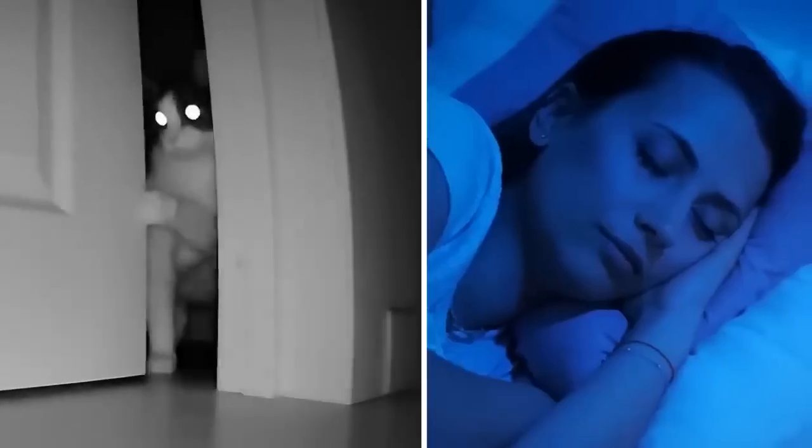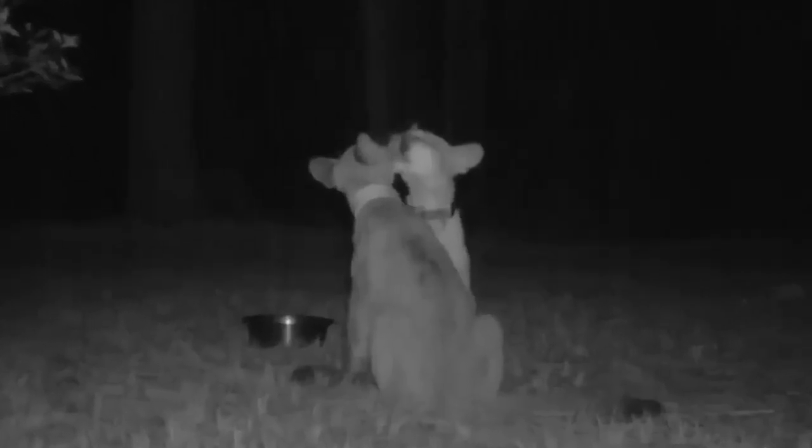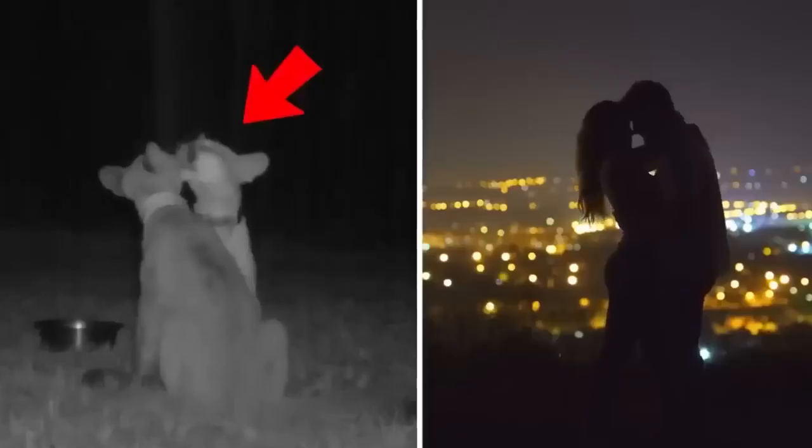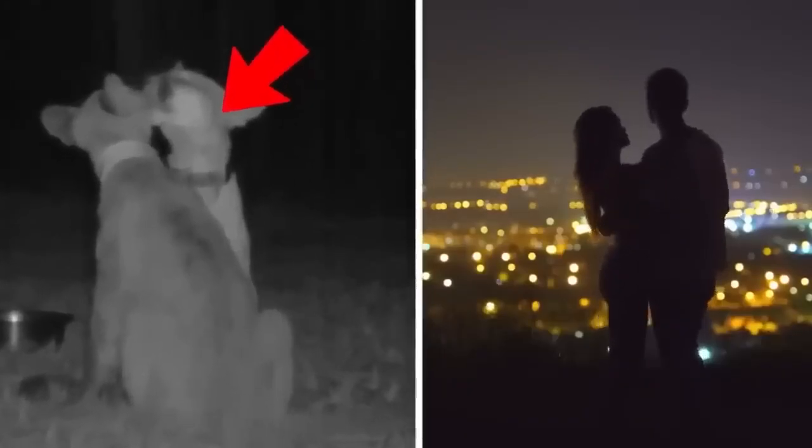Two lovebirds. Ever wondered what cats do in the middle of the night when their owners are asleep? Well, apparently, they like to meet up with their significant others and have a romantic encounter under the stars. Just ask these two, who are seemingly kissing like teenagers in love.